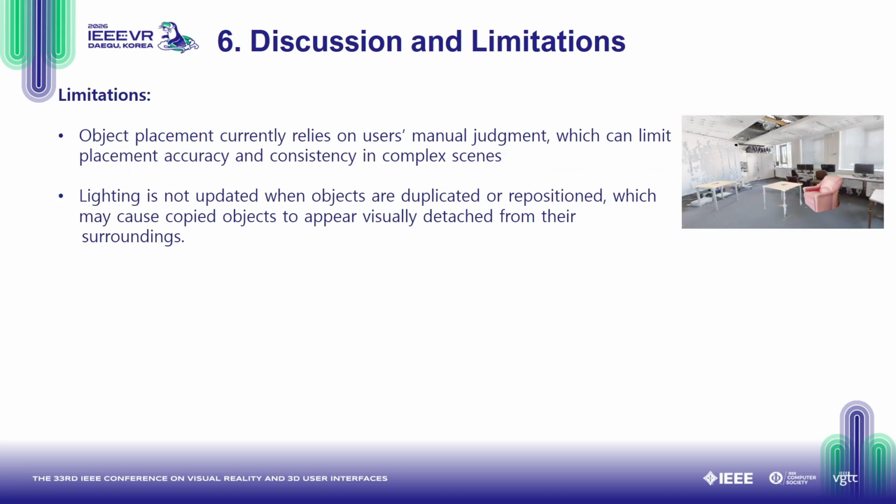Our method has several limitations. First, object placement relies on users' manual judgment, which may limit placement precision in complex scenes. Second, lighting is not dynamically updated after object duplication or repositioning, which may reduce visual consistency.